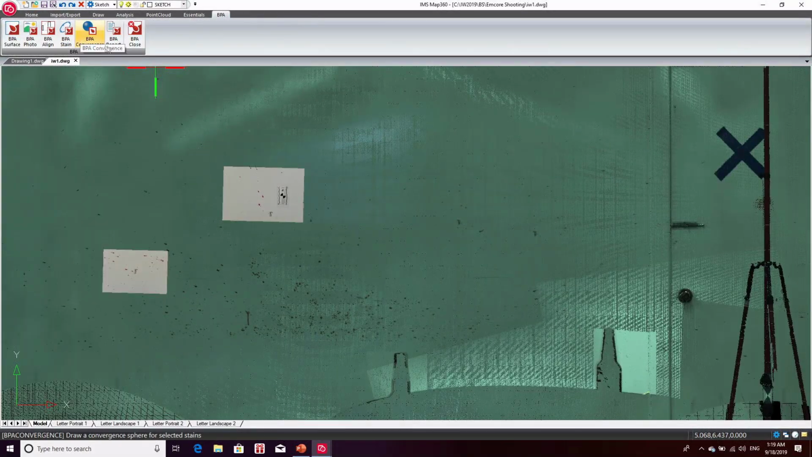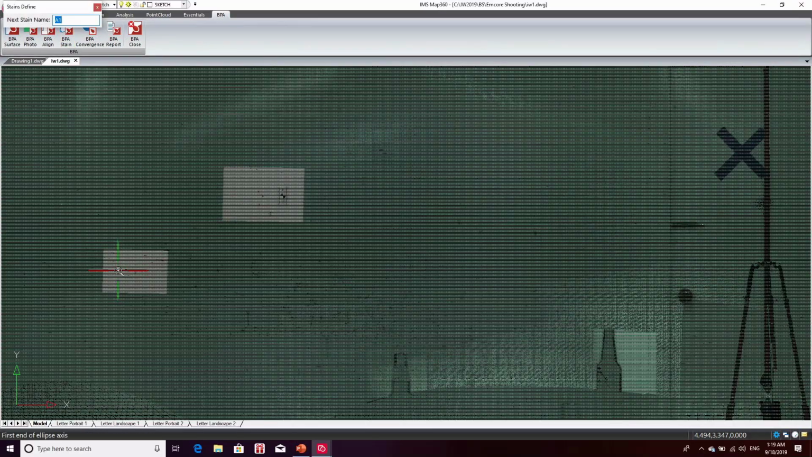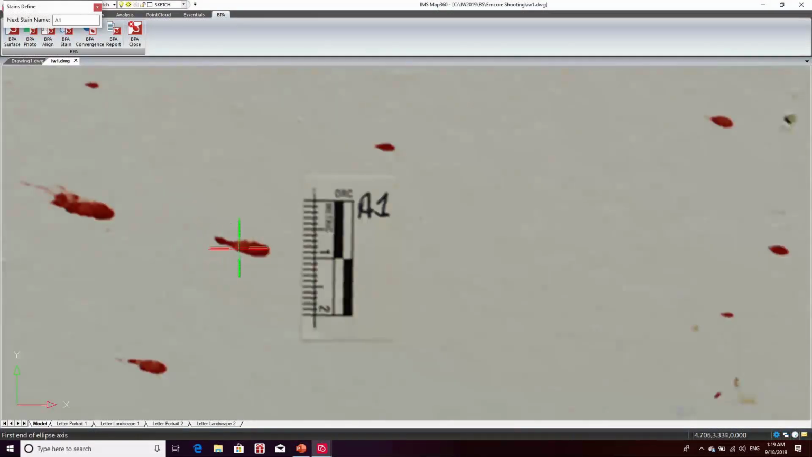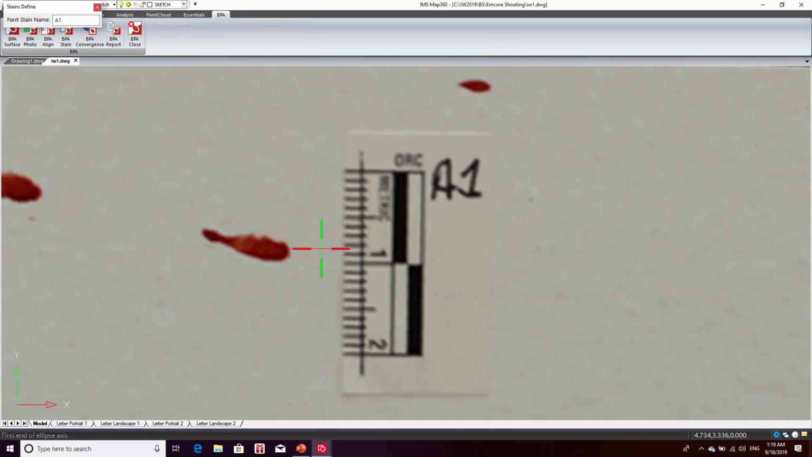So what we're going to do now is use our stain tool to trace the blood stains that we can see in much more detail now than we could in the initial scan. If I zoom in closer to the stain, I'm just going to click on the leading edge of the stain and then the trailing edge of it.